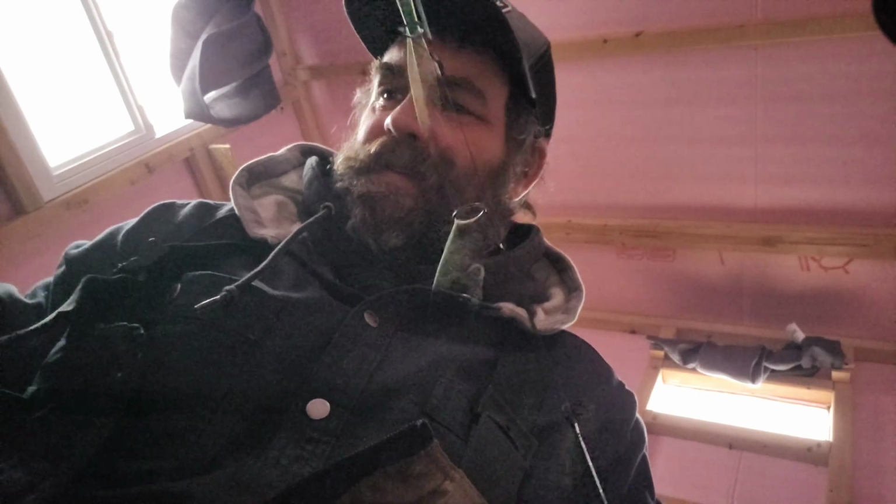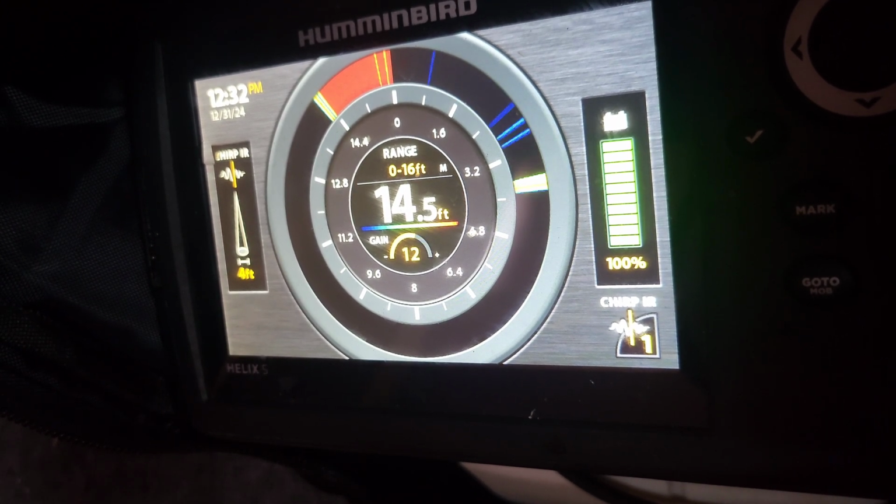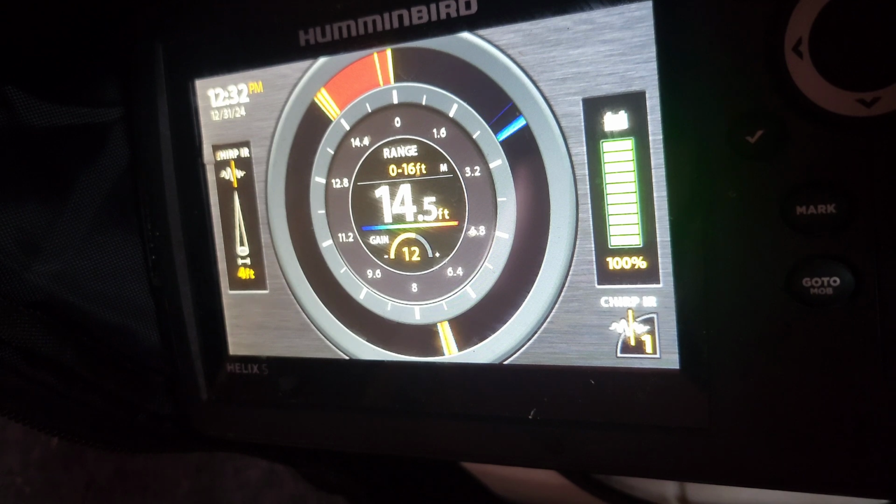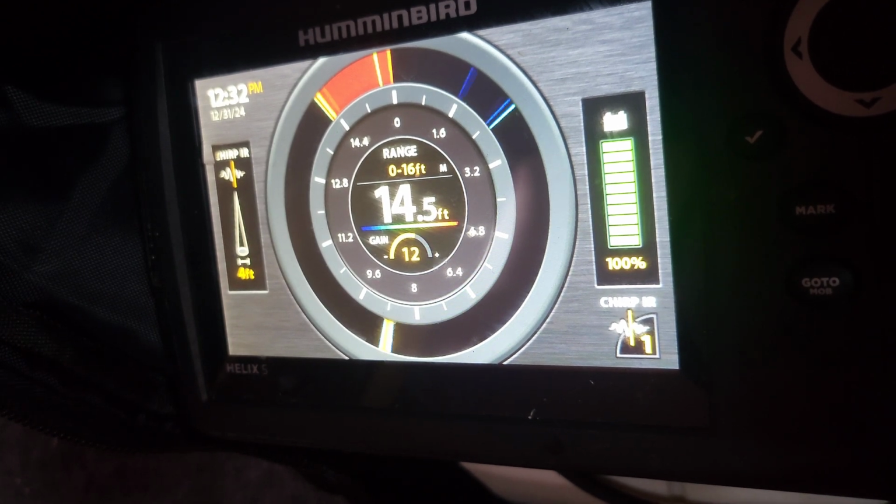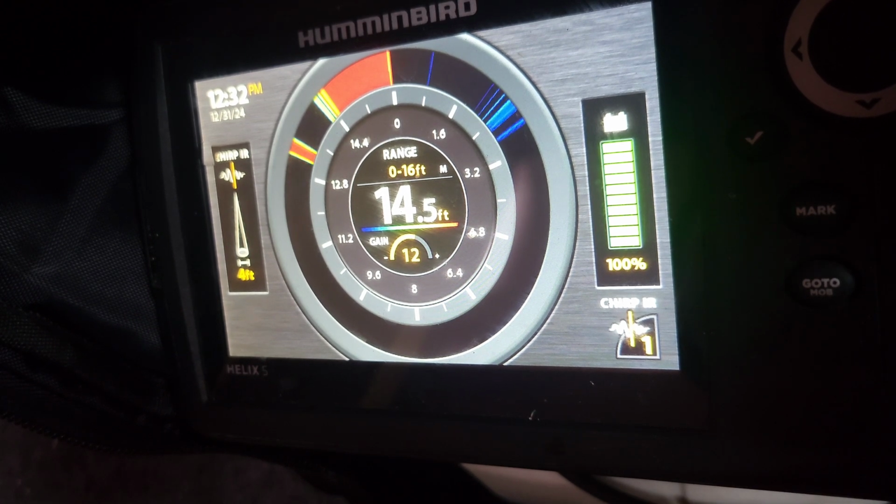But that's me. I like that Humminbird. So people that don't have good luck with it, there's something wrong. You get the wrong transducer. You got something set wrong. Because this thing is the cat's meow. See my jig going down plain as day. And that's just a tiny little teardrop. And the GPS unit's really good. I like it.